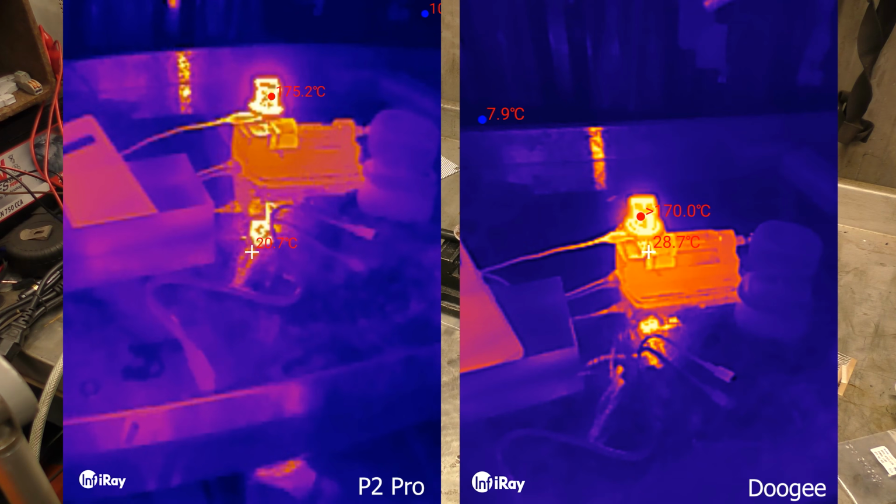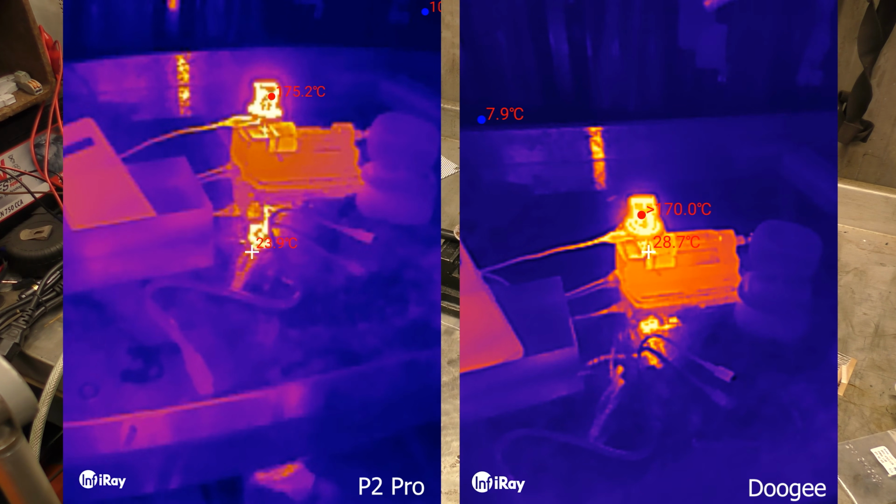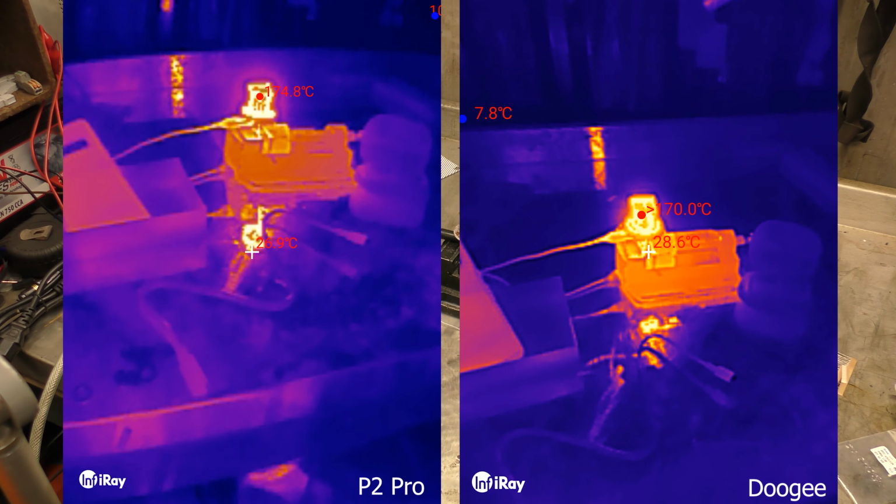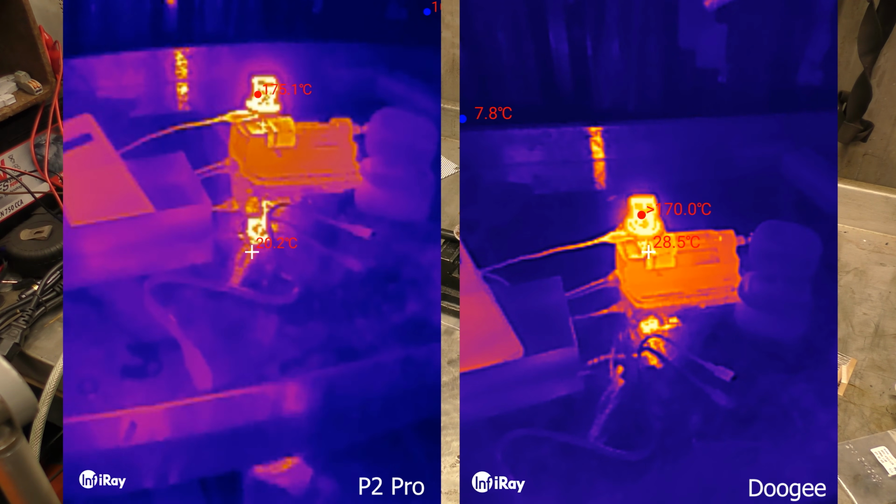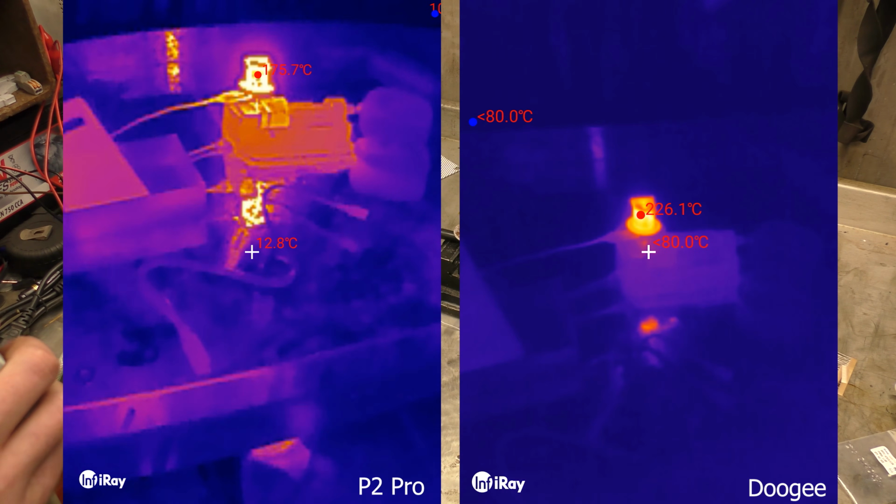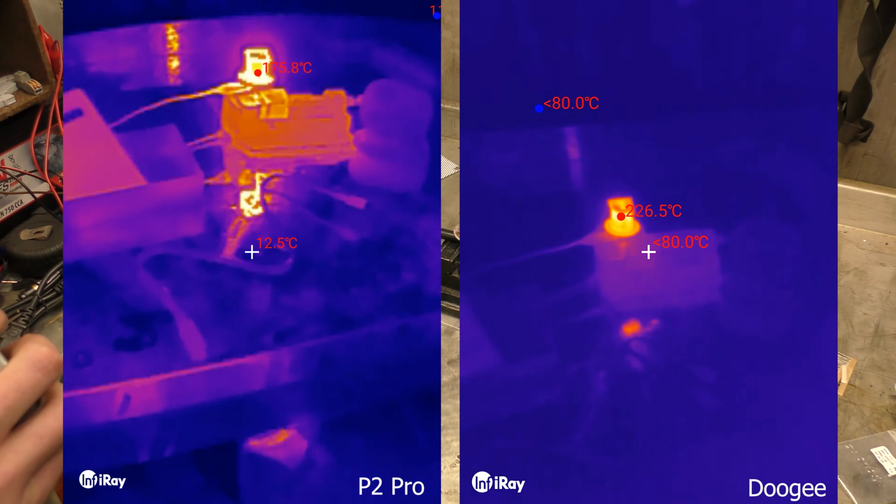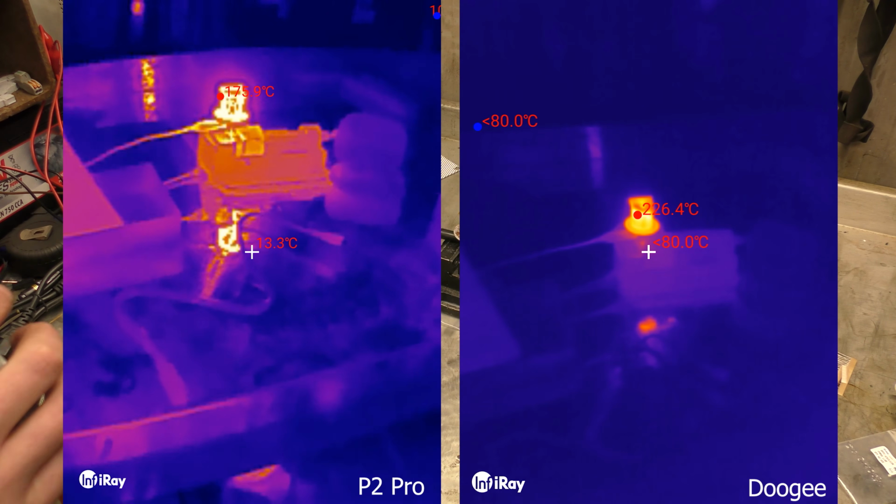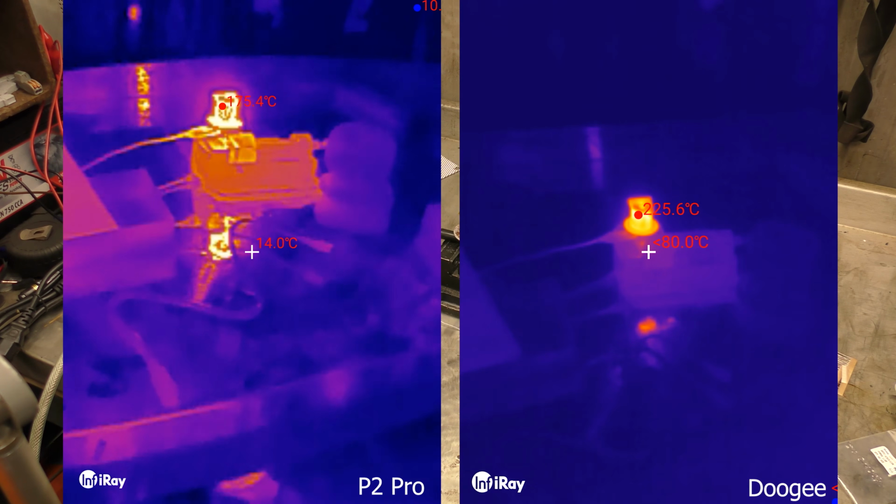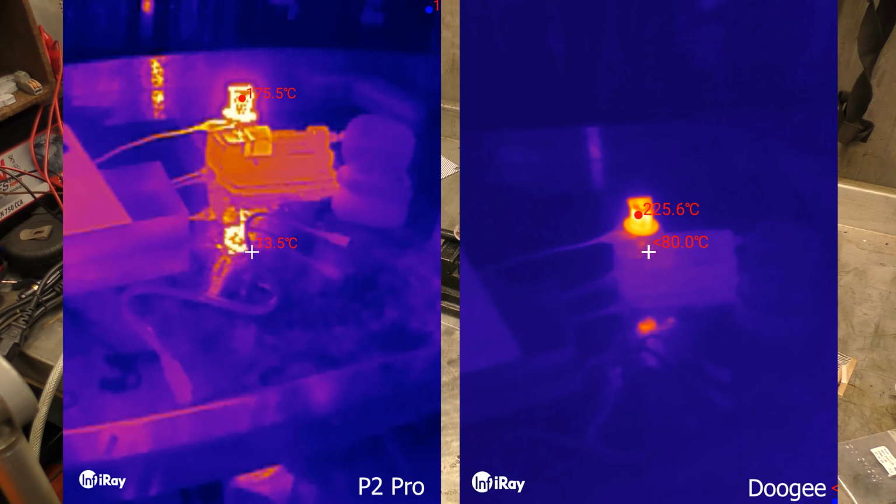And I think, and I set the temperature range on auto just now, but if we set it to the 550 level in the Doogee, see, again, it changes the resolution, but it's also because it's seeing a higher temperature. 226. Let's do the same on this one.